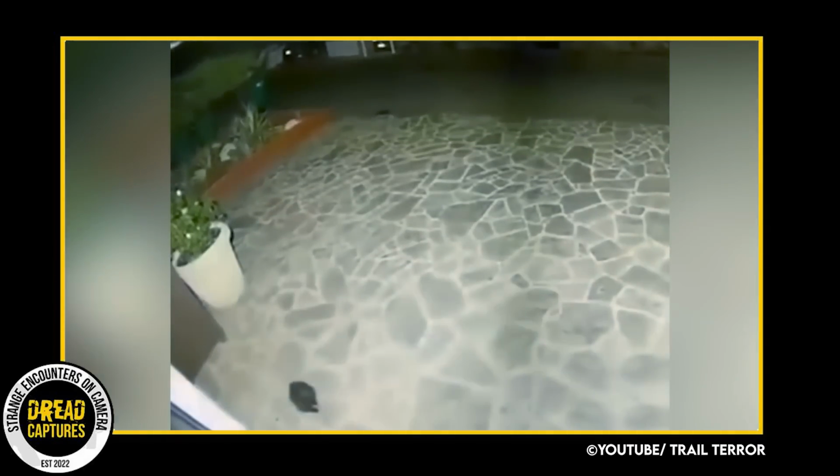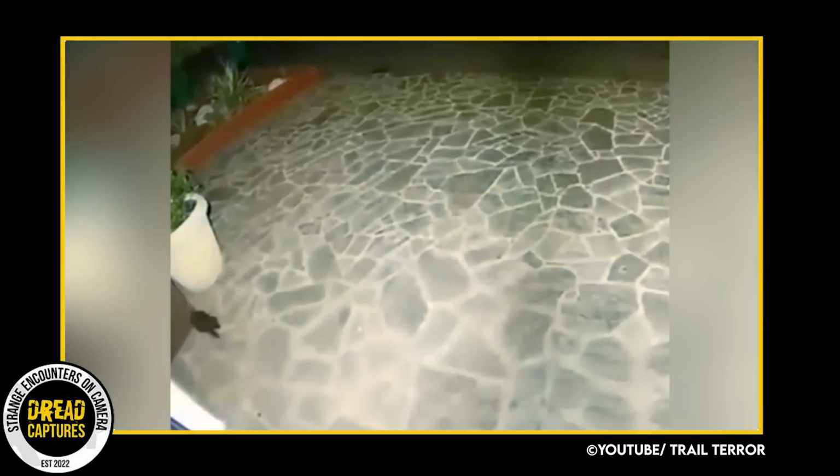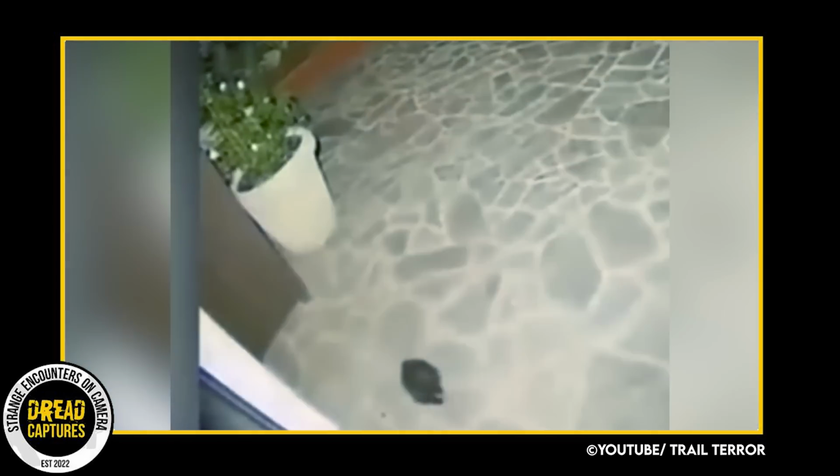This next clip contains yet another strange, unrecognizable creature, this time caught on outdoor security footage. As you can see, a small hairy creature is wandering around this back patio. The original uploader described it as scurrying around on two little legs super quick. The critter's body is covered in fur, but from this vantage point, there don't seem to be any arms.